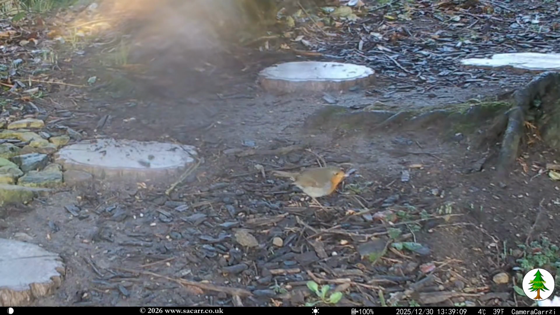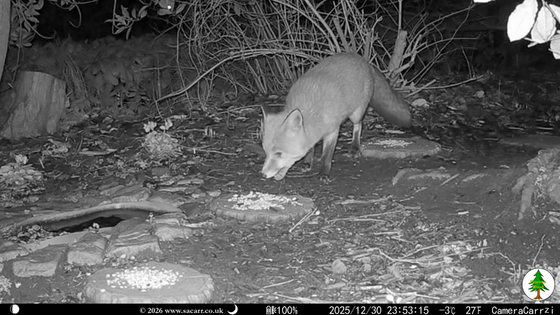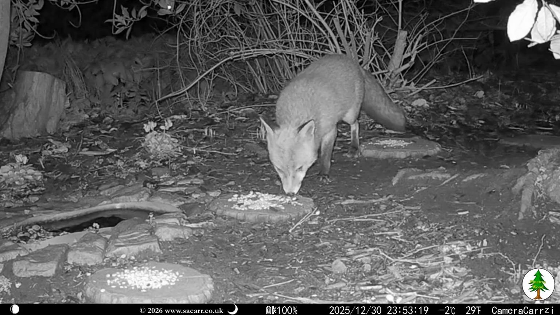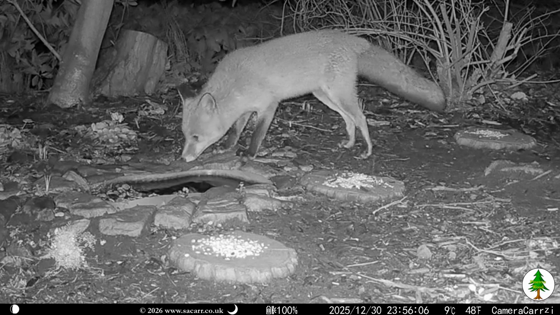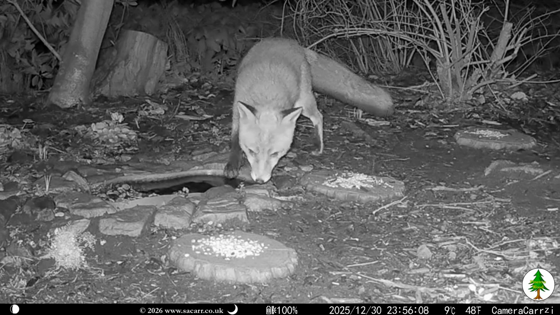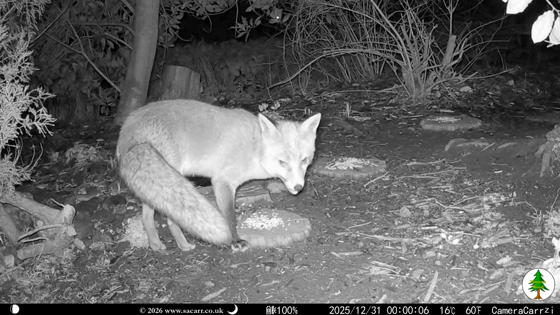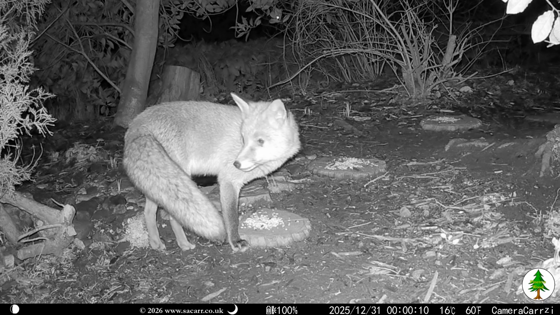I can't remember whether I cleaned the lens or if the water just evaporated, but by almost midnight, when Ginger turned up, I had a clear view again. The temperature was -3 degrees, and Ginger's whiskers were frozen, and can be seen reflecting the infrared LEDs. Ginger hung around until just after midnight, as we ended the last day of 2025.